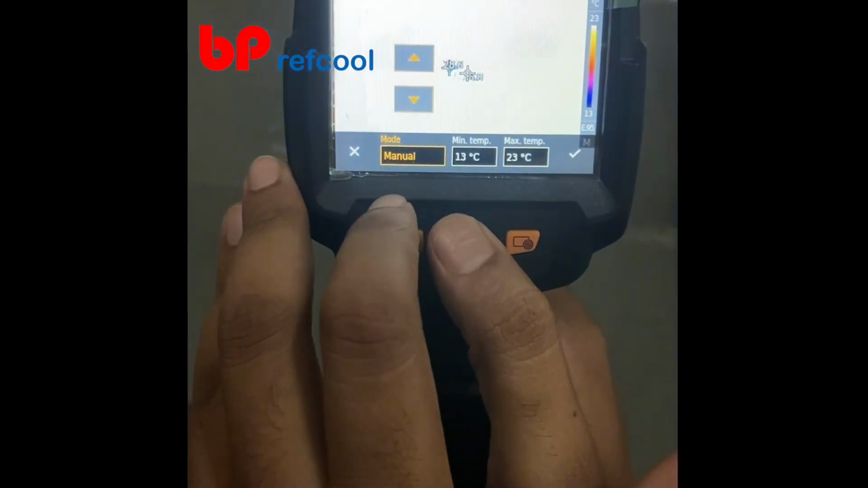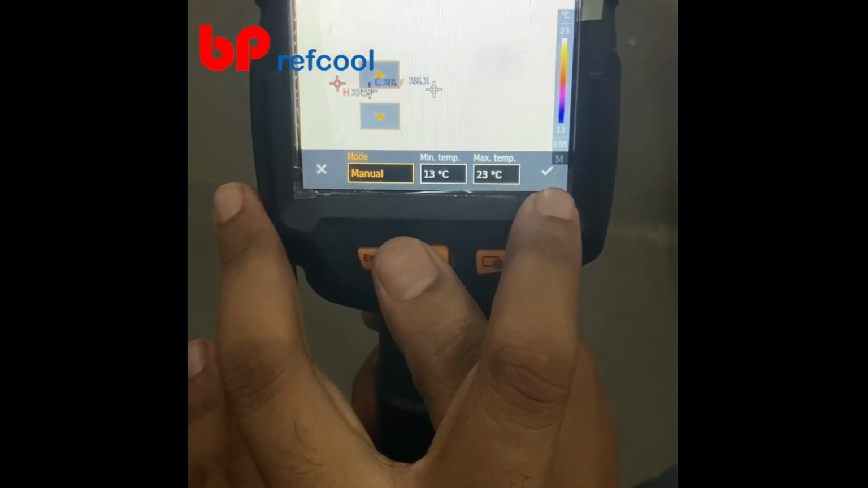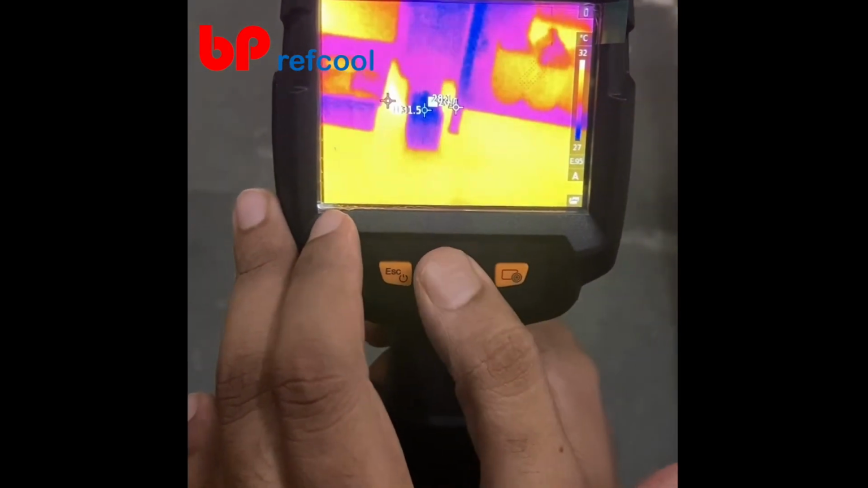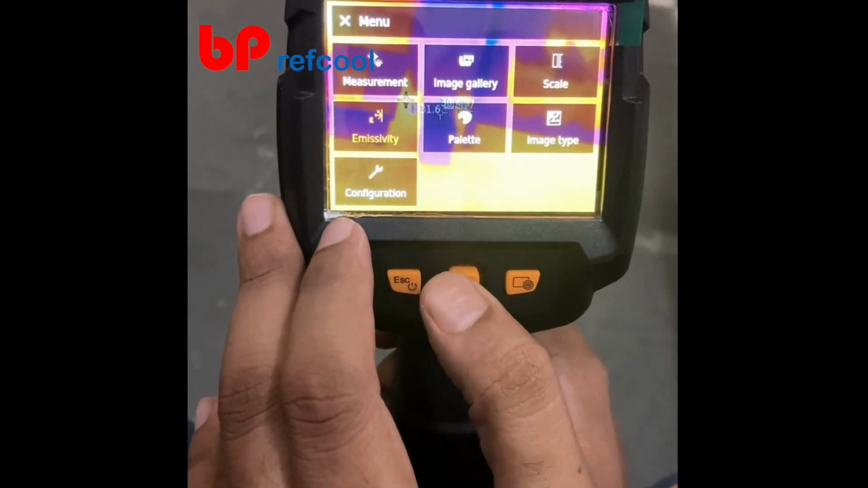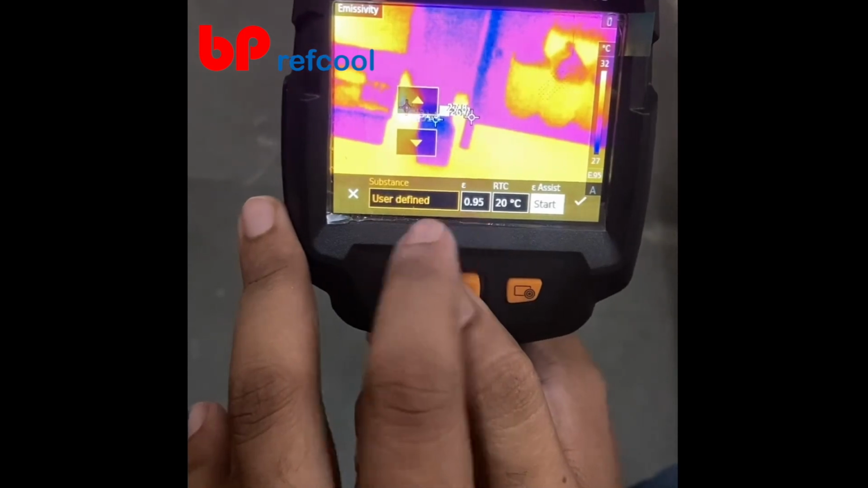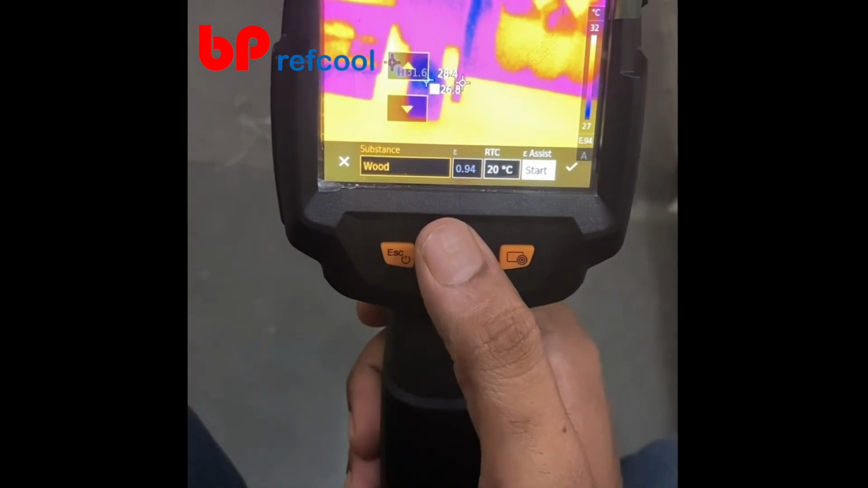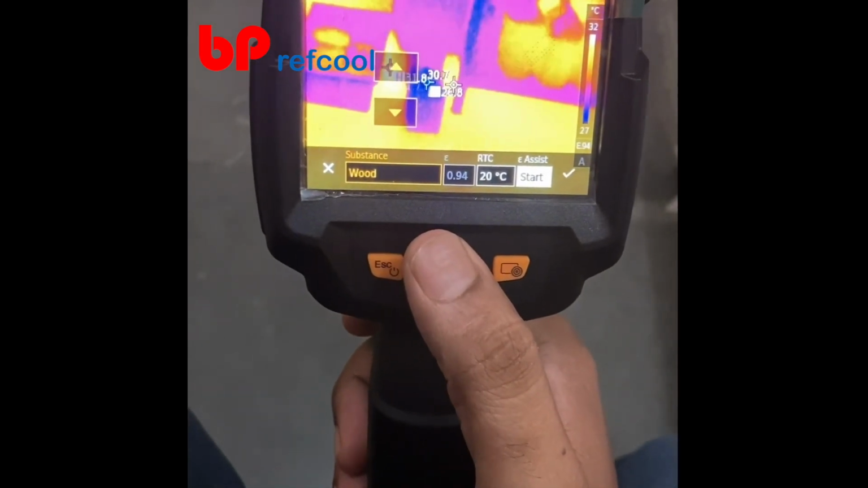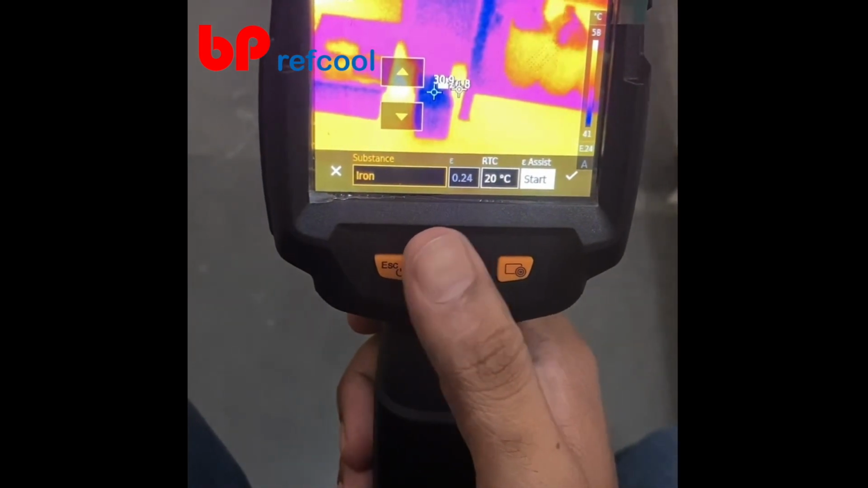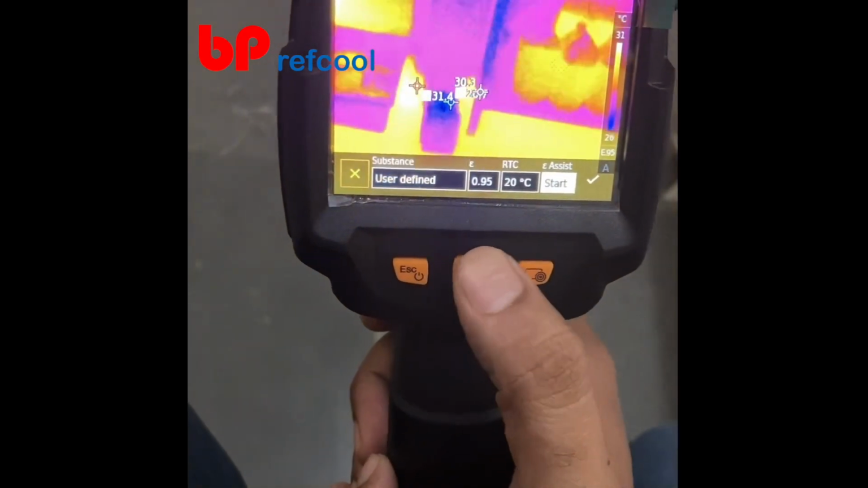There is also a manual mode, so you can just set the minimum and maximum temperature which is to be observed, and then just press the OK button. Let's just keep it on the auto mode. After scale you have emissivity, so you can set the emissivity value that is there in your equipment, or you can pre-select any emissivity value for these different substances, and just set the emissivity value that you require for the temperature surface which is there, right?